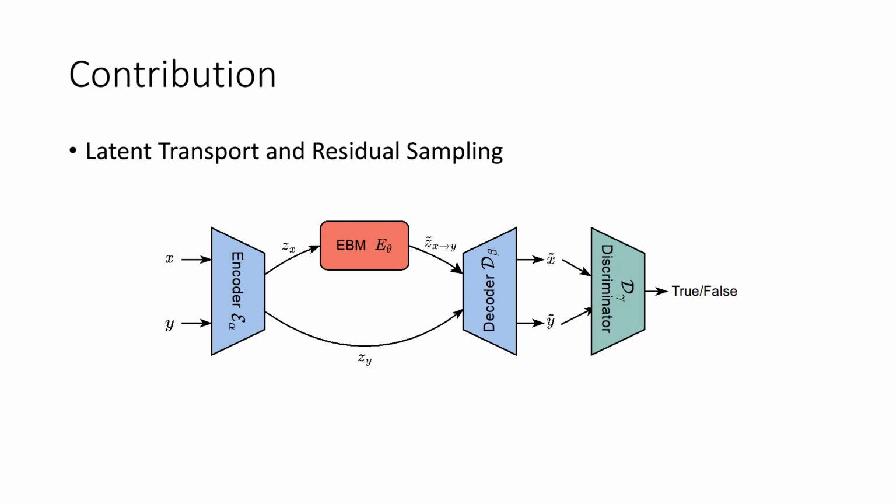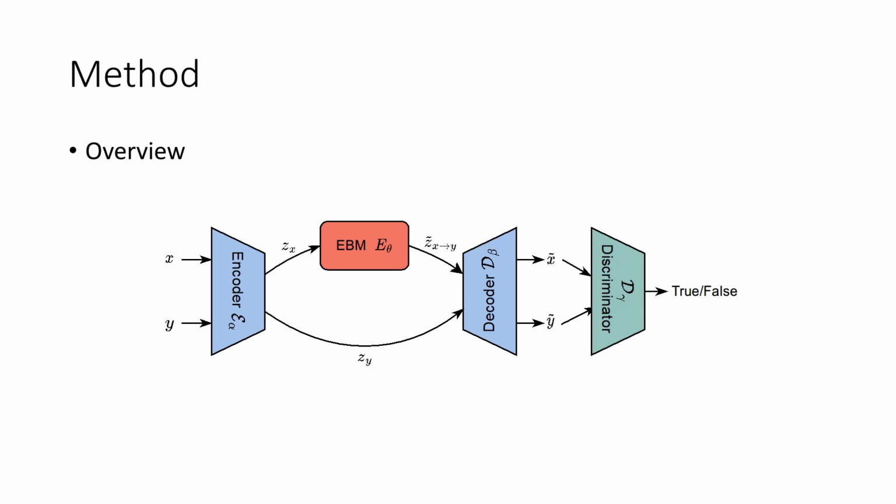Furthermore, to train the latent code transport model and the encoder-decoder network jointly, we introduce a residual sampling strategy where the residuals capture the domain gap between partial and complete shape latent spaces. Next, I will detail our proposed method. I will first introduce the overview of our network. Then I will discuss the proposed latent transport.